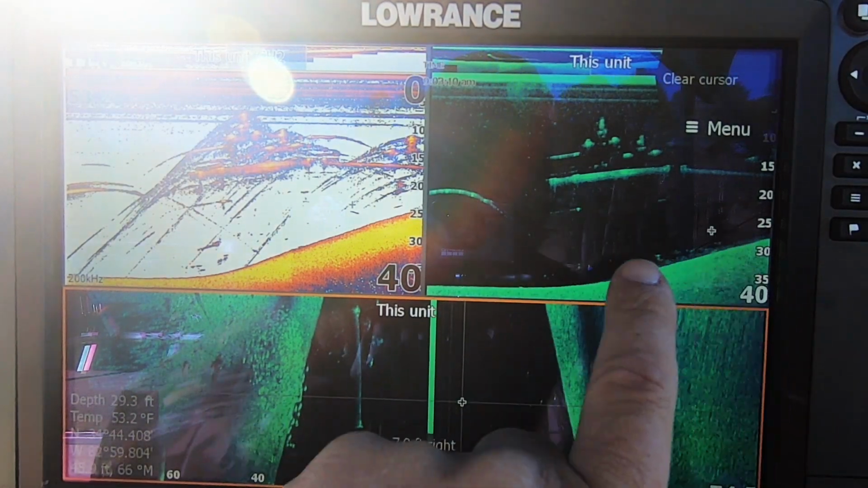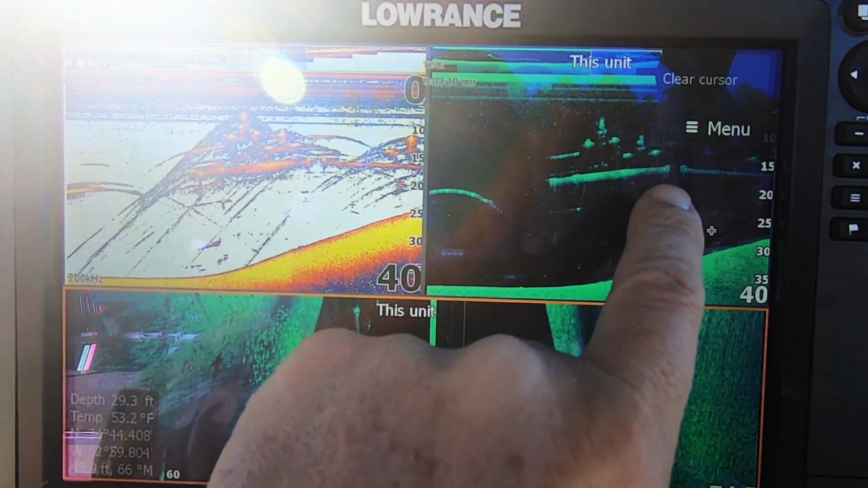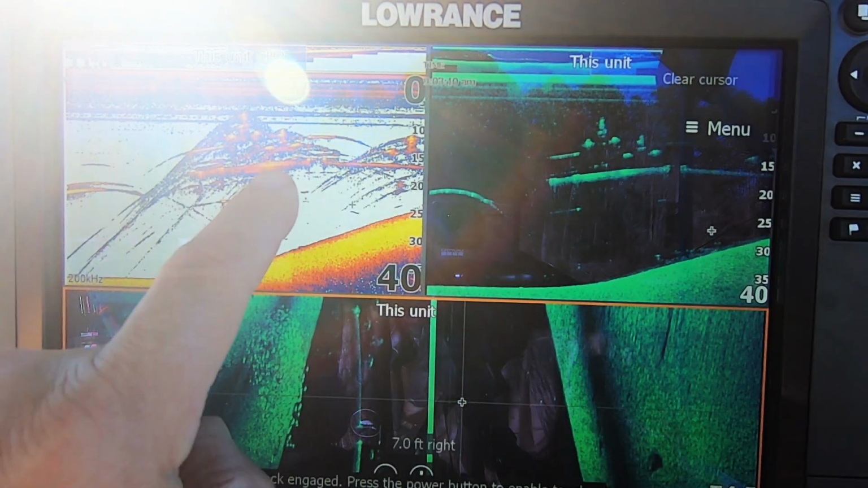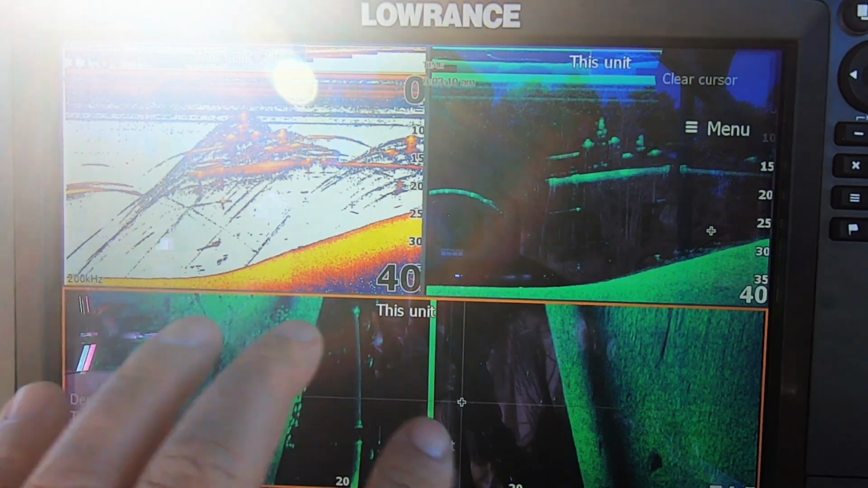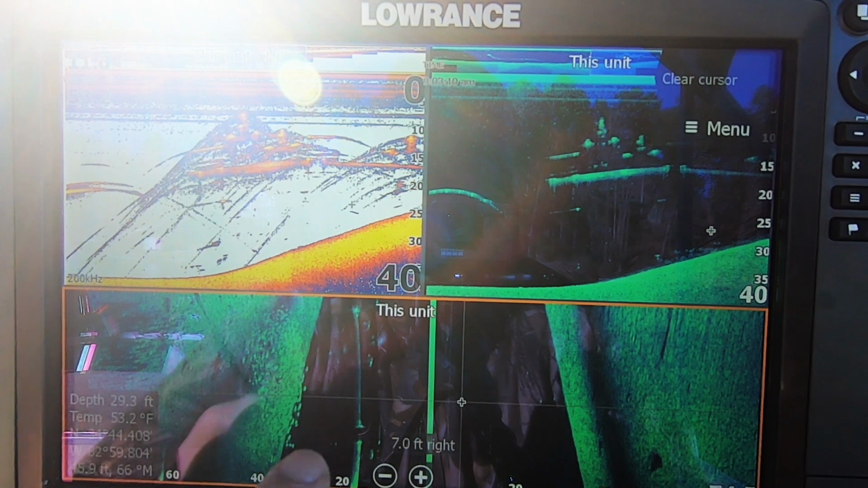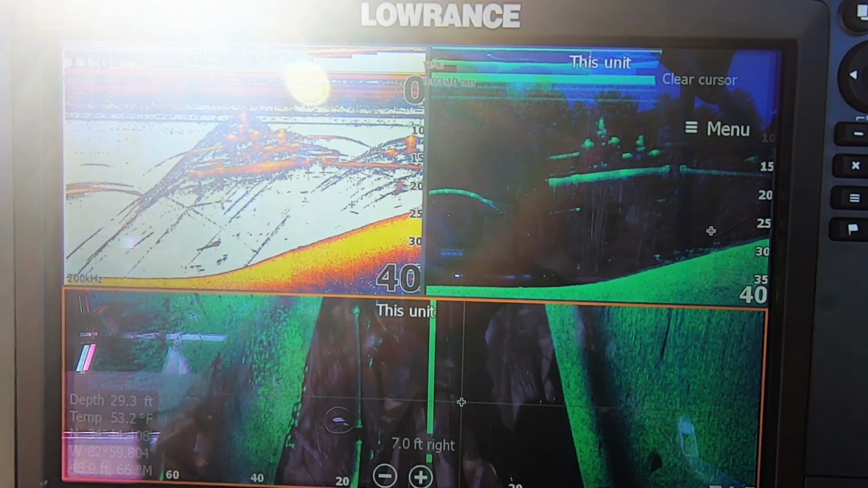You can confirm things and bottom and things like that with down scan and 2D sonar, but it's a lot easier to understand what you're seeing when you're scanning a boat dock with side imaging.